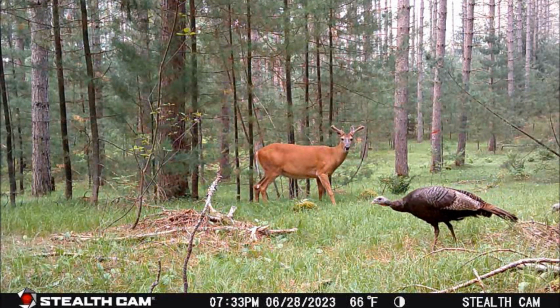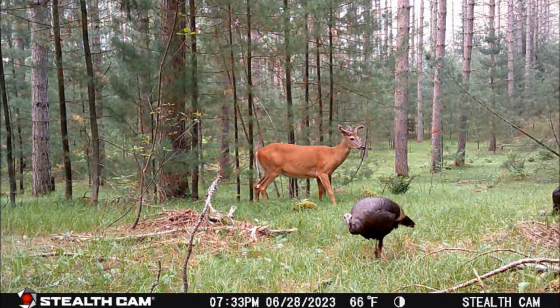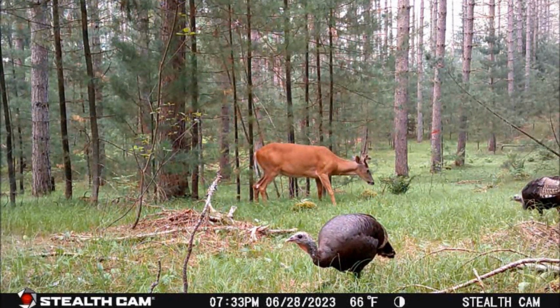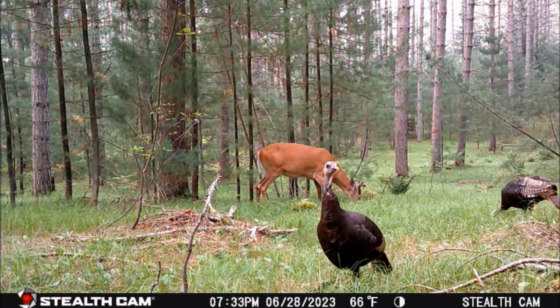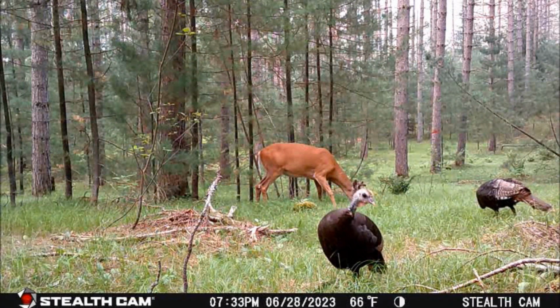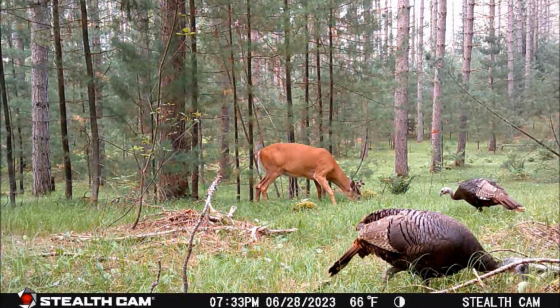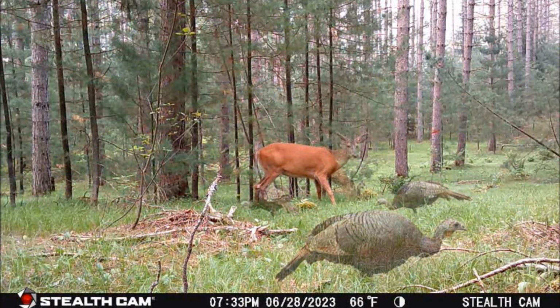Then a couple of hen turkeys were working their way through, feeding on whatever was available on the ground. All the while, the white-tailed deer was occasionally checking on them, but neither the buck or the turkeys were seemingly concerned about each other.